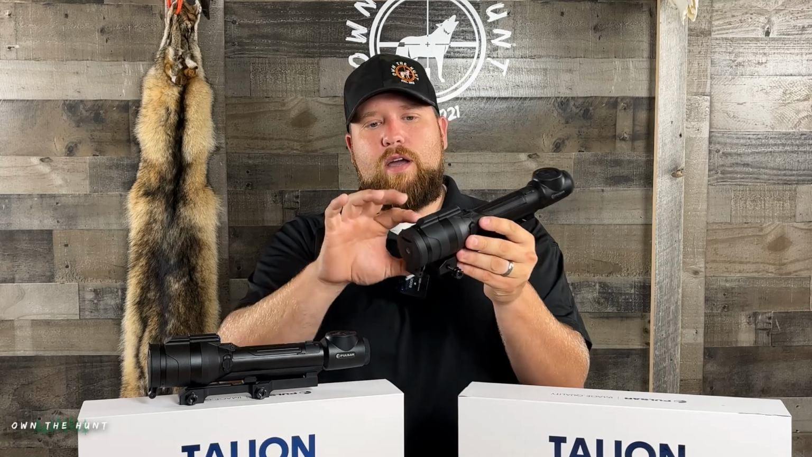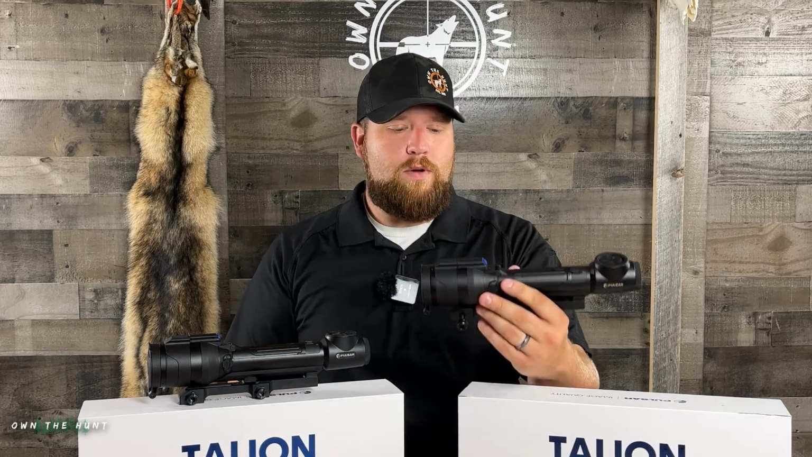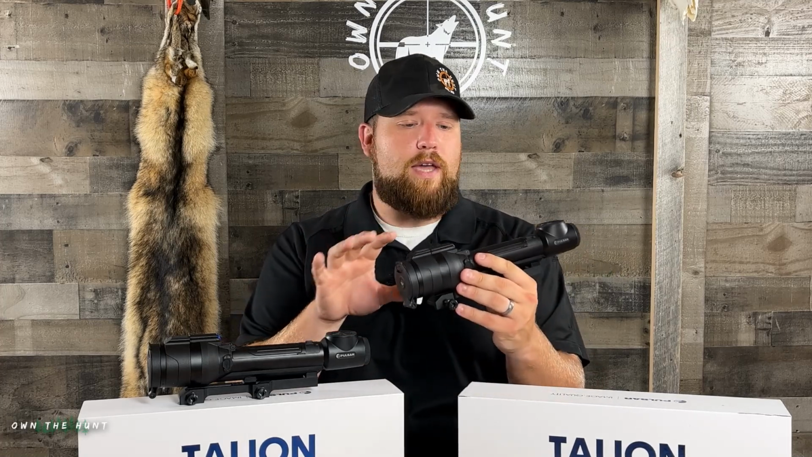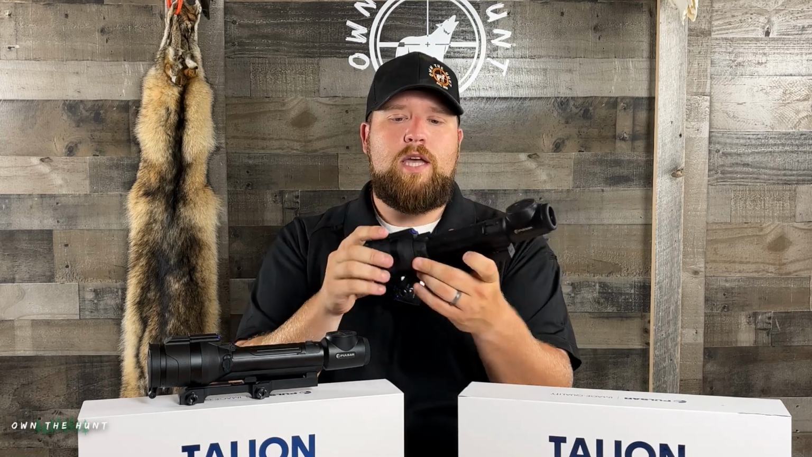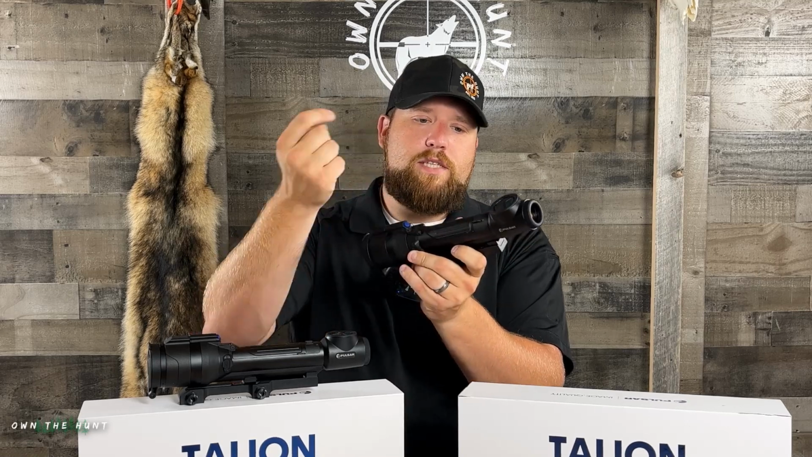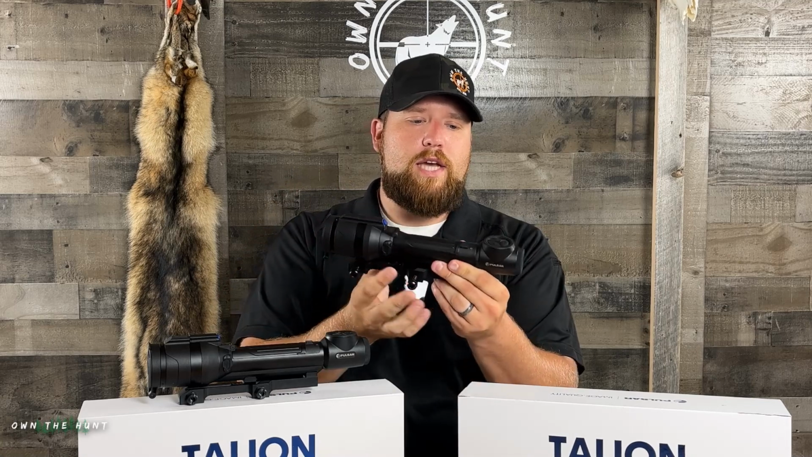Up front, I love this focus ring. It works really well. It's smooth. I've tested it. I like it. If you follow the channel, you know I'm kind of a stickler on touch points. Anything you touch, I feel like it has to be done well, and Pulsar did a nice job on this focus ring. This blue button on the front is your power button. Just press it and the device will turn on, and to turn it off, you press and hold it for 3 or 4 seconds.